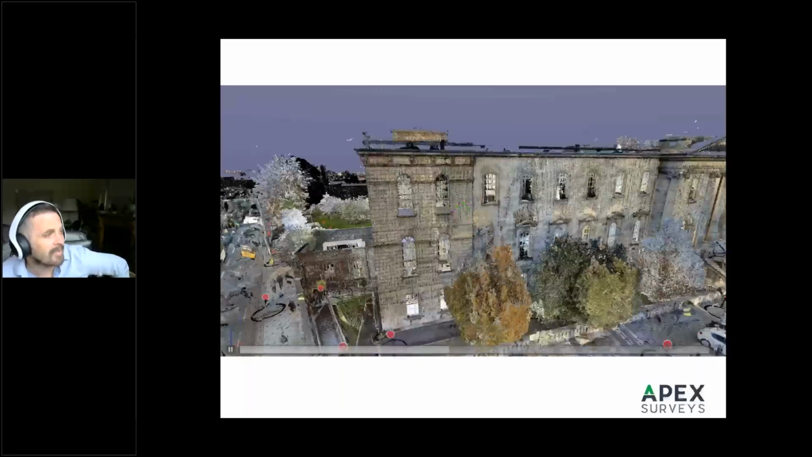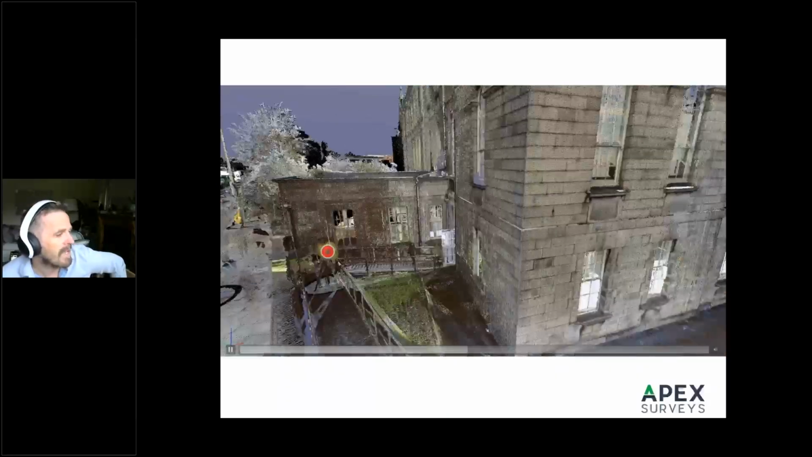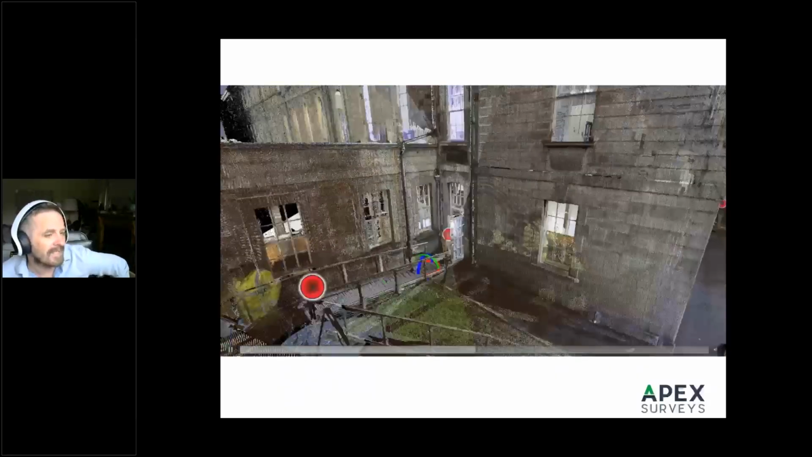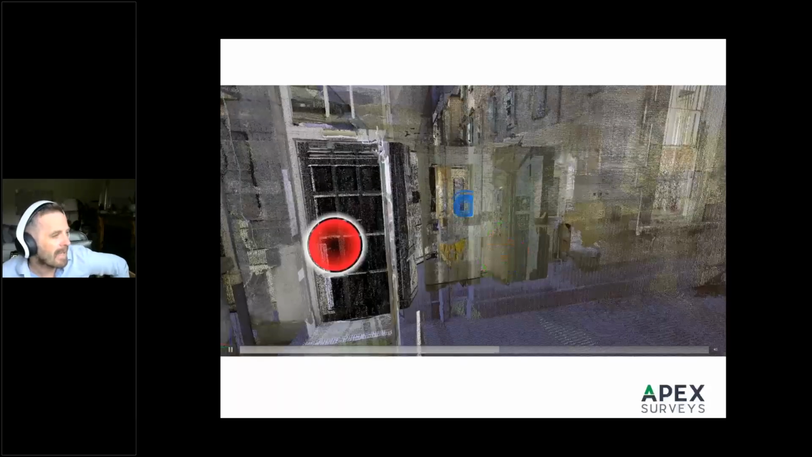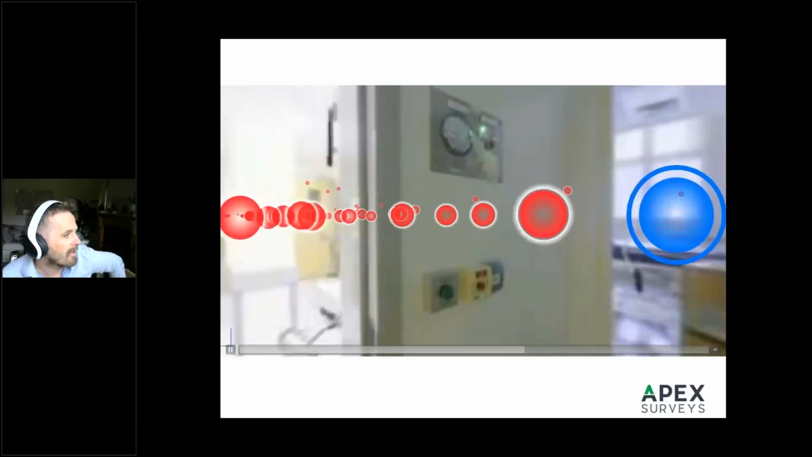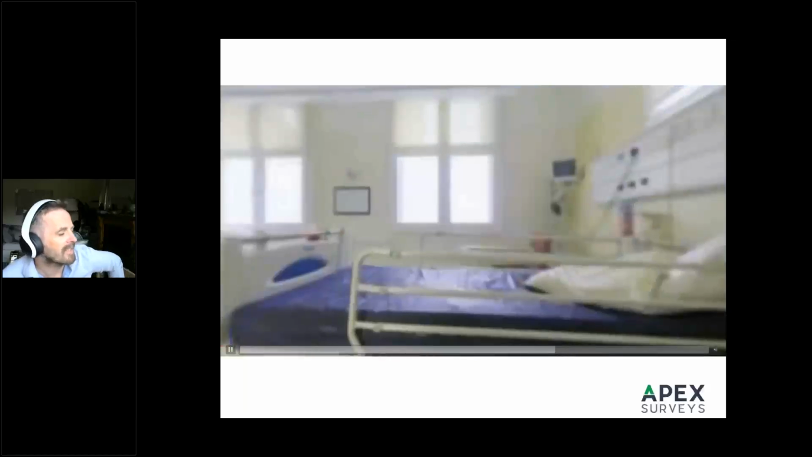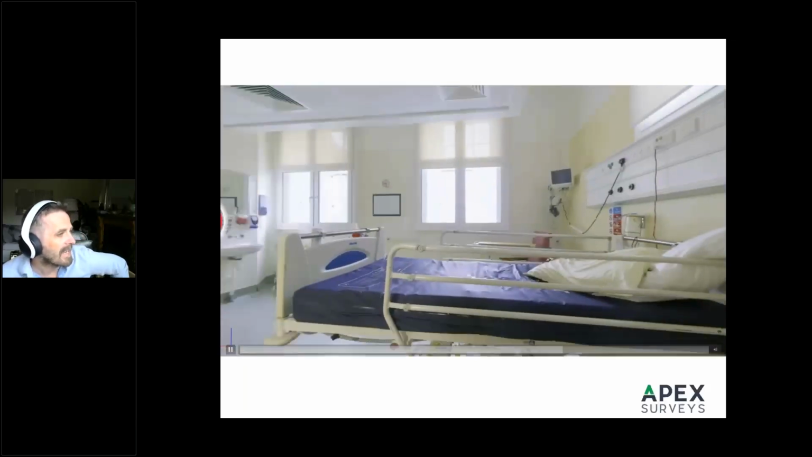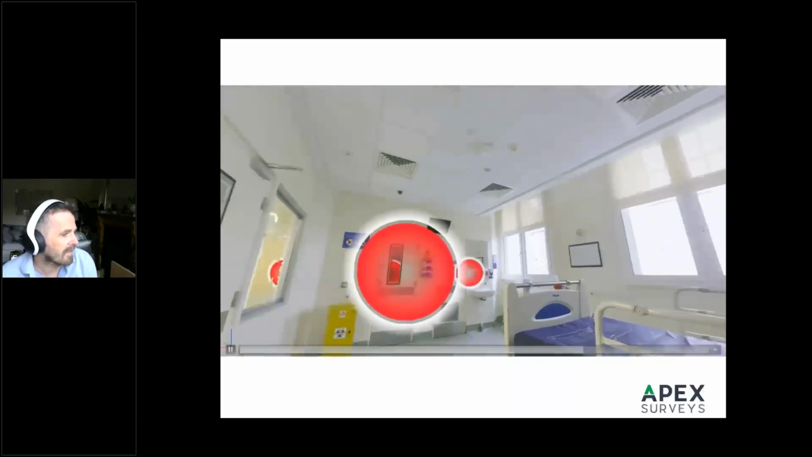This hospital, we were asked to survey, there was a mental health ward, infectious diseases. So the architects who are looking to do the remodeling, it's very difficult to get access. So by sharing the point cloud, they're able to have a look around any of the rooms that may be difficult to get access to usually, and they can take any measurements or inspections without the need to go to site.